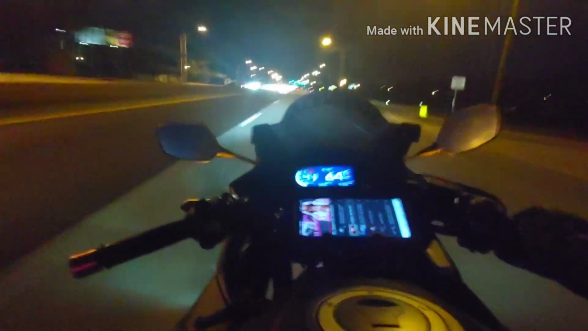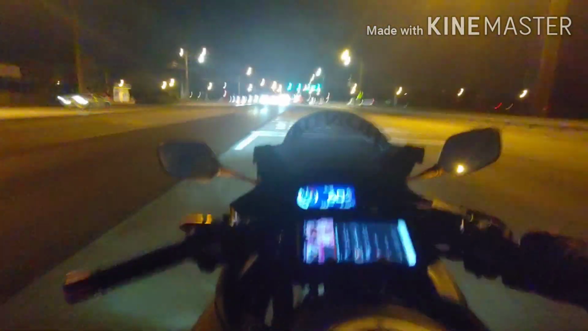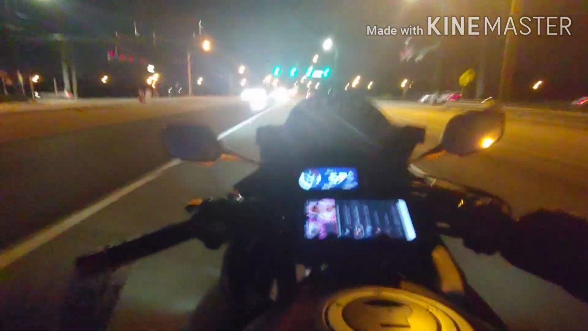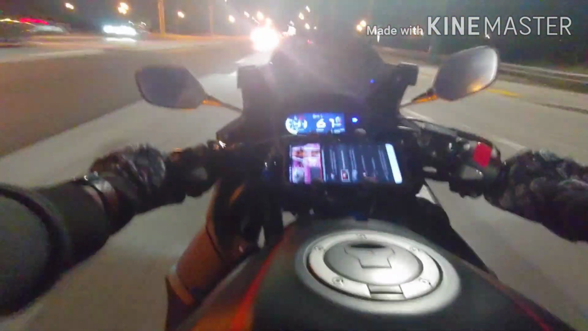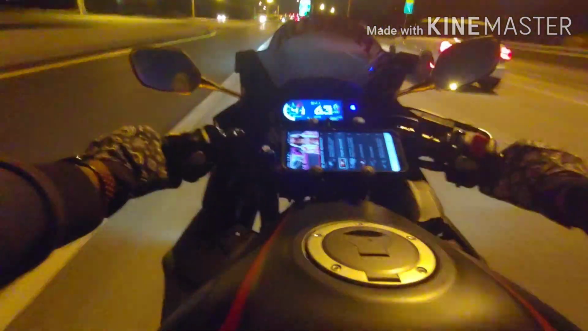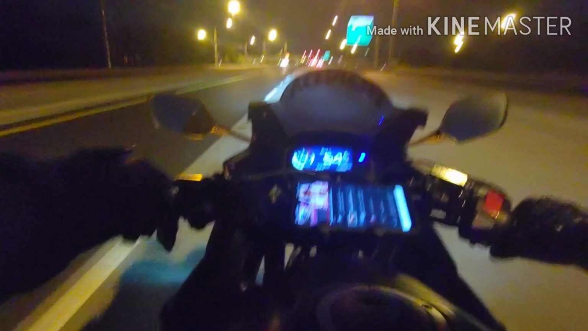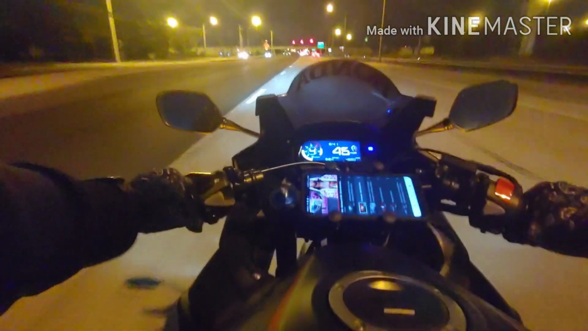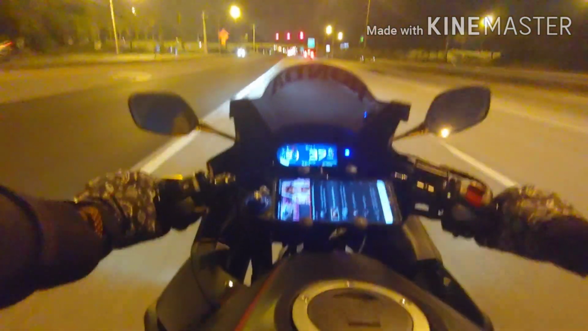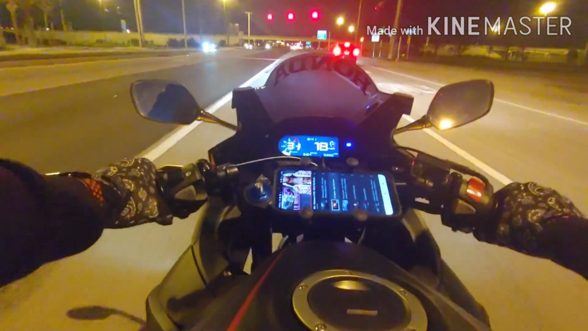Yeah, that is the other thing. This will protect it. You can always say, yeah, I'm not going to go down, but you never know. That's the thing. All you can do is be prepared for it. That's how life is. I'm pretty sure you guys know what I'm talking about. But yeah, they definitely love this bike.